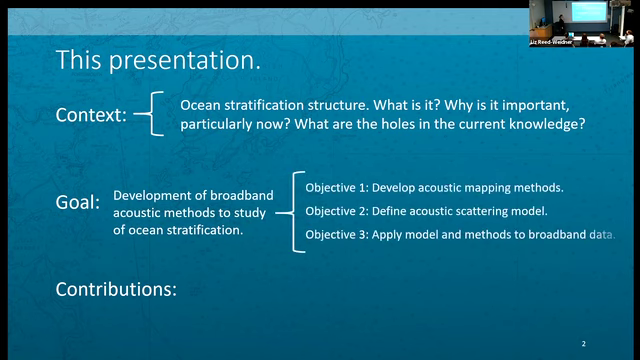This is really broken down then into 3 objectives. This is 3 different projects, and I'll take you through the highlights of those projects. And this will sort of be the bulk of the presentation. And then I'm going to wrap up by considering contributions of my work, applications of my research, really back to sort of filling in these holes in what we would like to know about stratification structure.